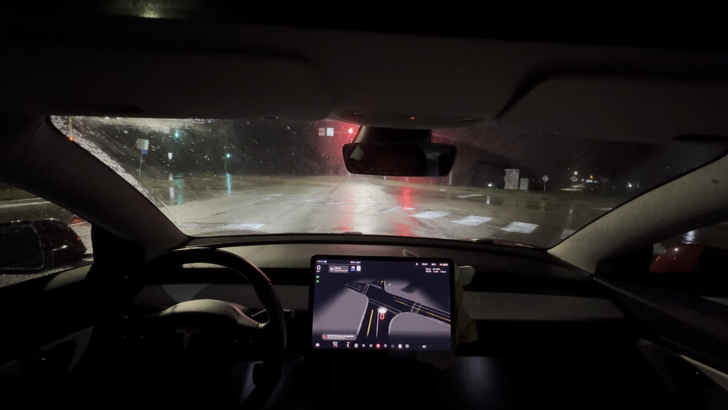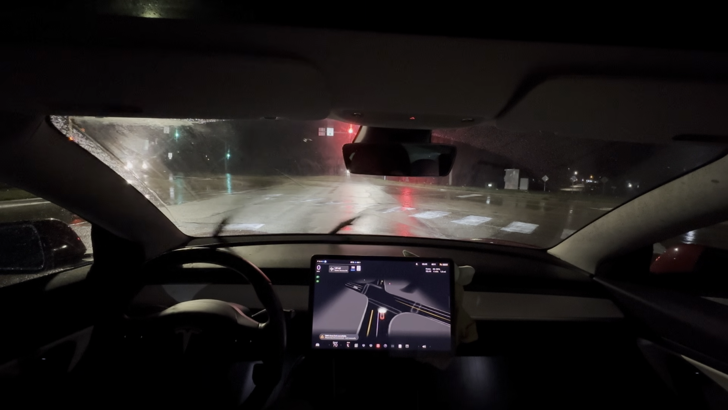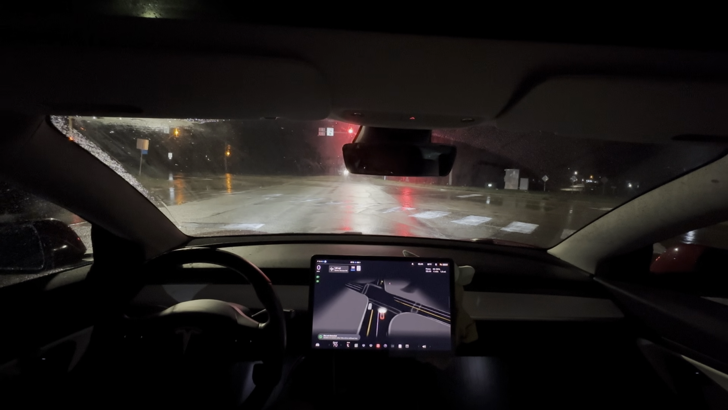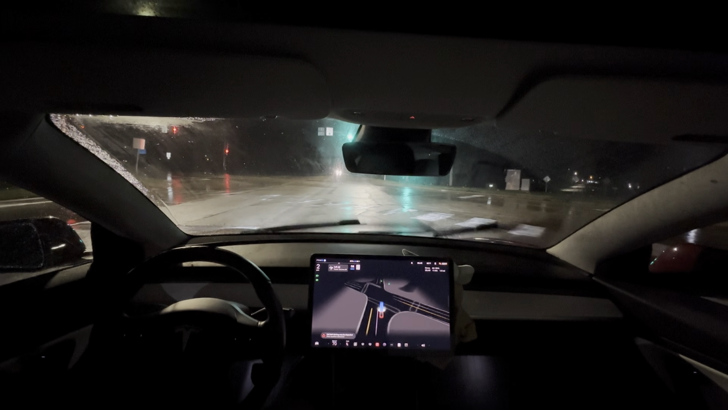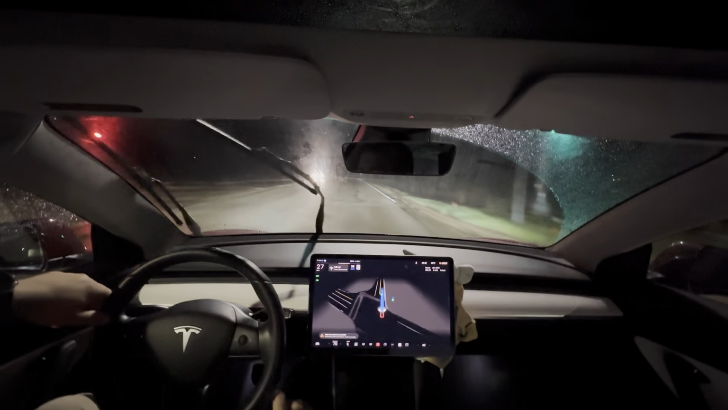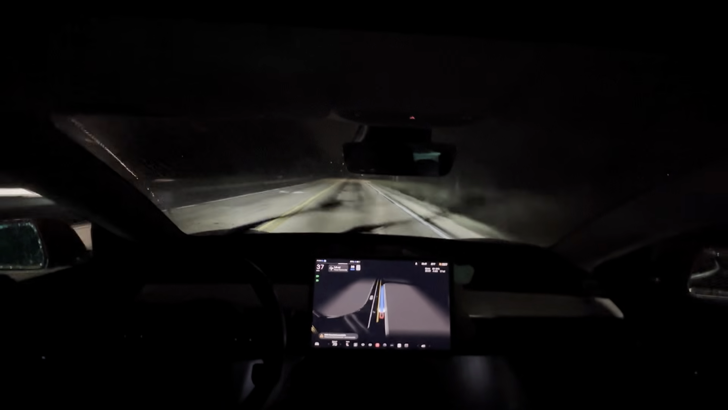I have a hunch this light's a triggered light. I have a hunch it's not seeing me. I might have to creep forward. Curious what the car does if the light doesn't change. Oh, it did. Okay. I've had that light not trigger for me before. Whoa, it's accelerating fast.